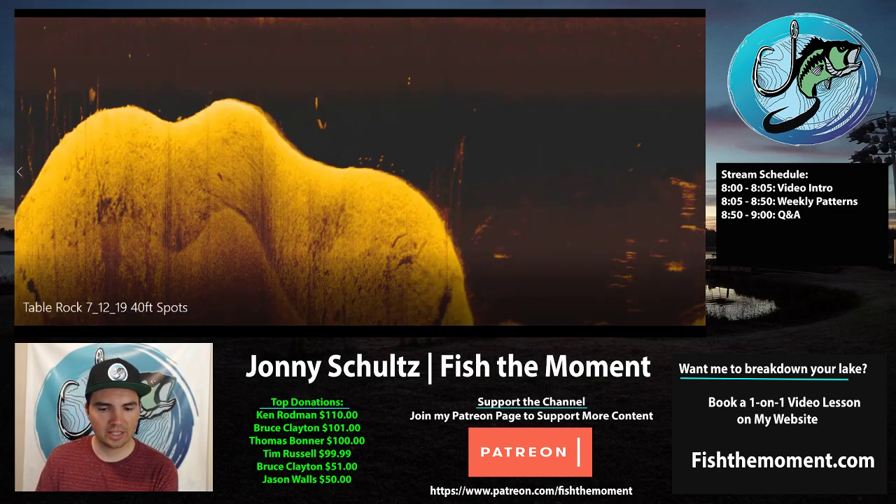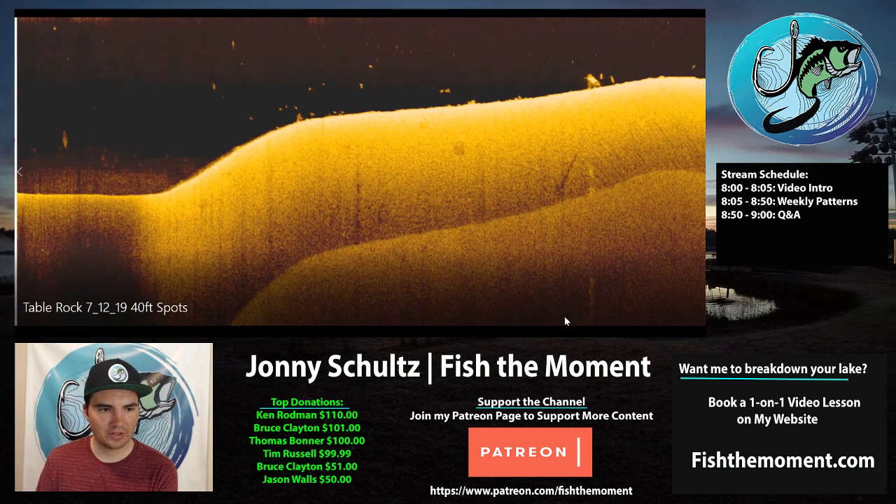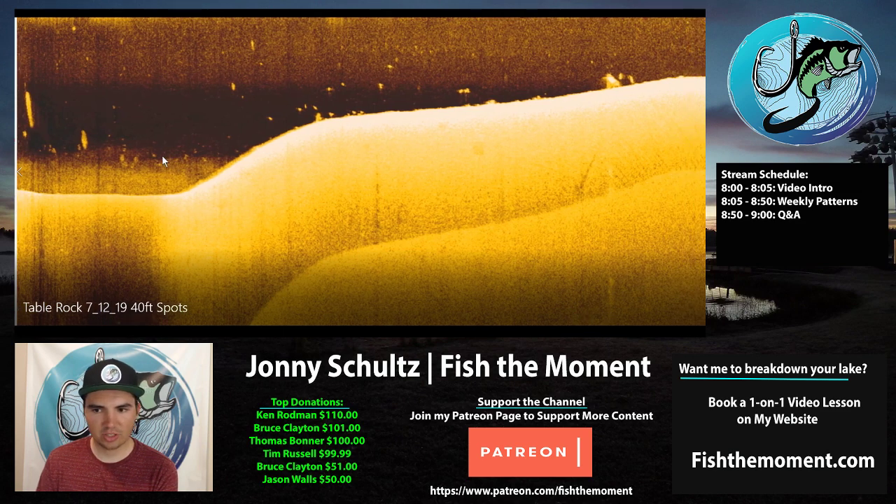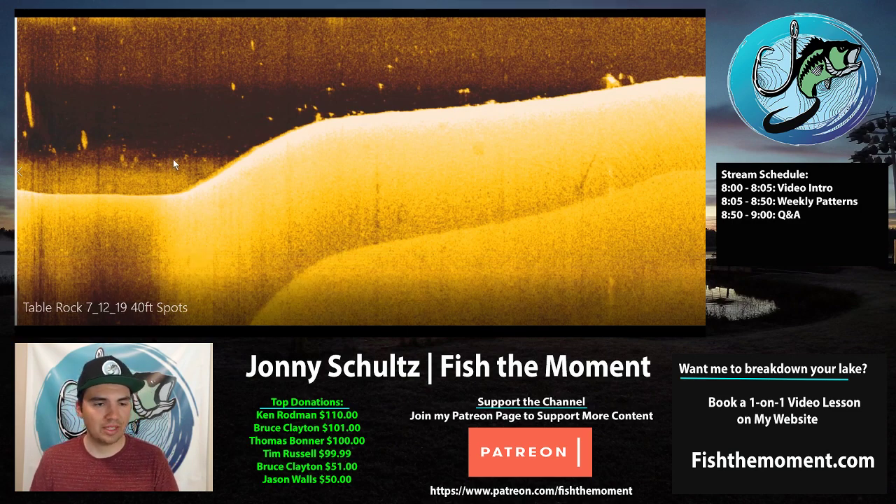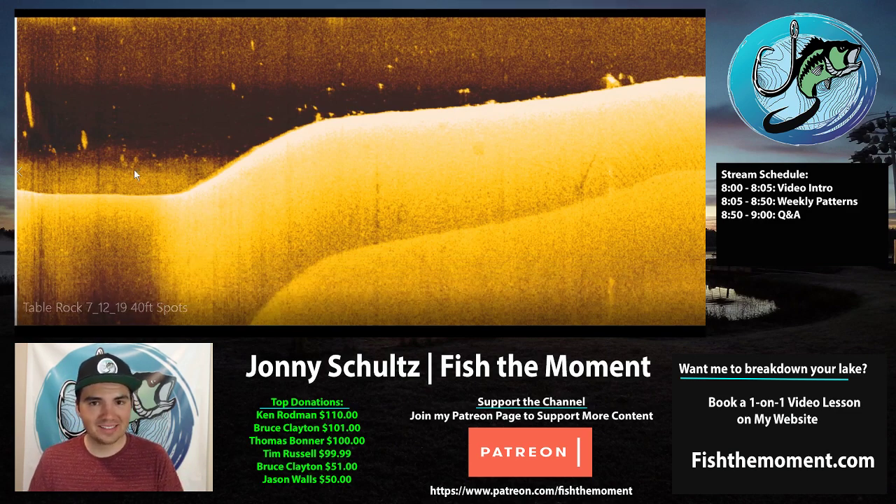If we take a look as we get further into some of these images, here's a school of bass I found on this ledge, and you'll see the thermocline as I zoom in is actually up here now in about 25 feet of water. This is only about a half mile into the mouth of the Kings River, and already we see the thermocline is about half as deep as it was in the mouth of the Kings River, which is crazy.